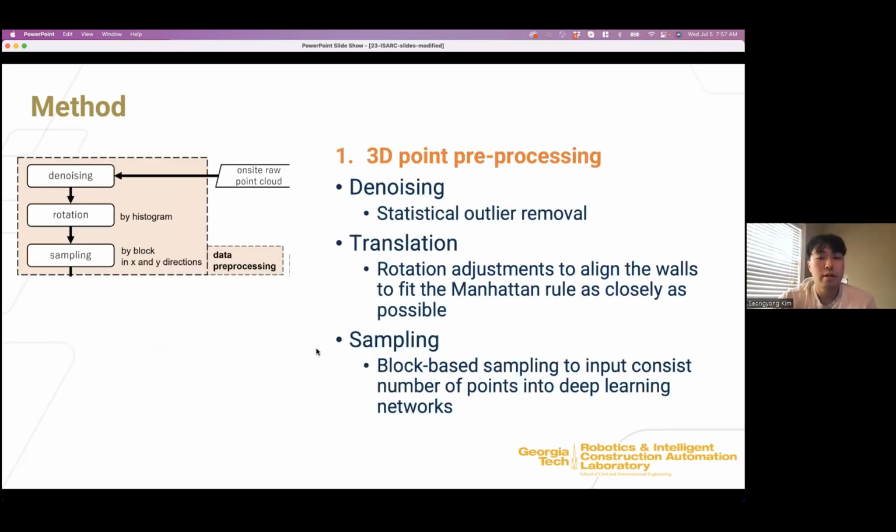For the preprocessing, we denoise the 3D point cloud because there are a lot of meaningless points there. So we apply the statistical outlier remover, then adjust the rotation of the data.